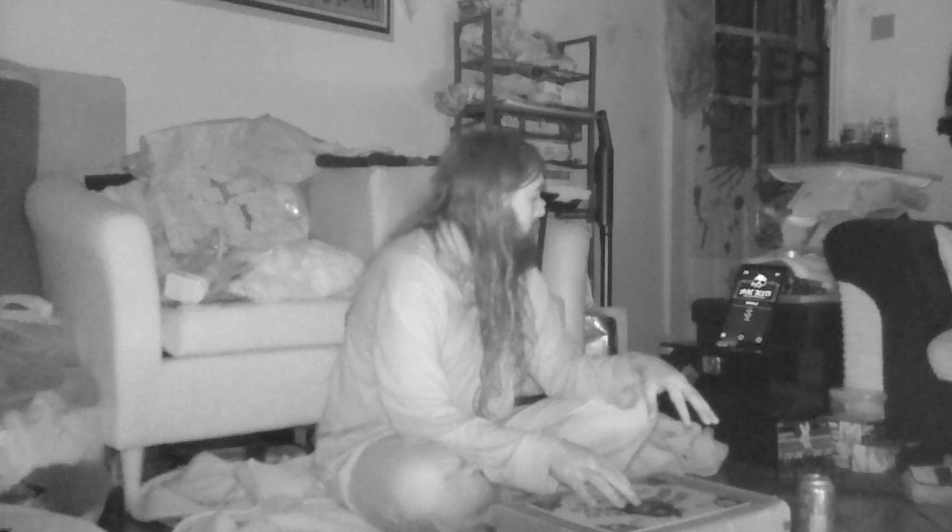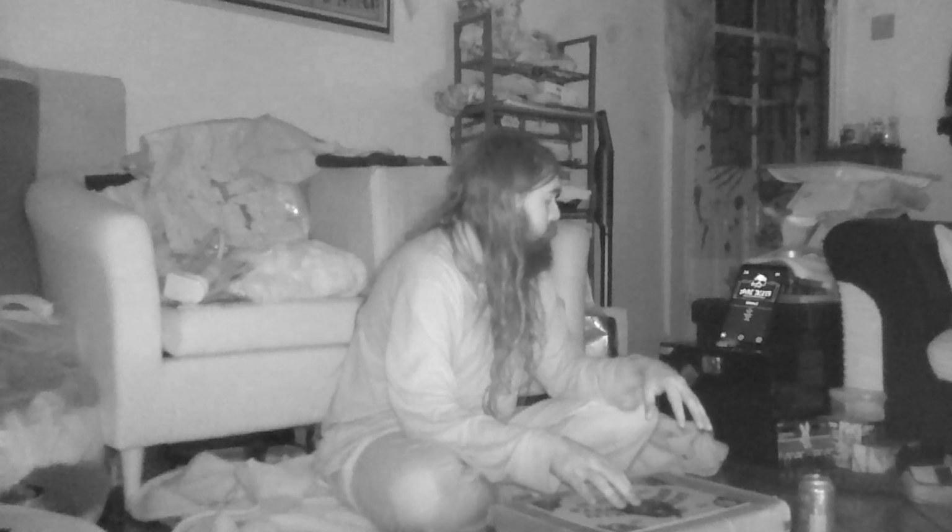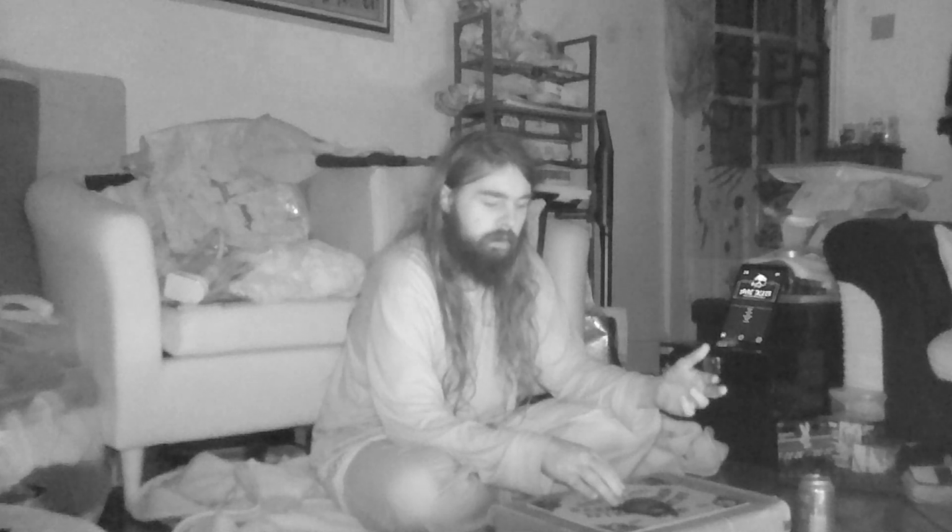Especially as the board itself now is on a really stable surface, where it's kind of stuck to that surface in a way, so the planchet is drifting quite easily. So if the planchet starts moving to any particular letters, I will be like, oh, that's not me moving it, as far as I'm concerned.